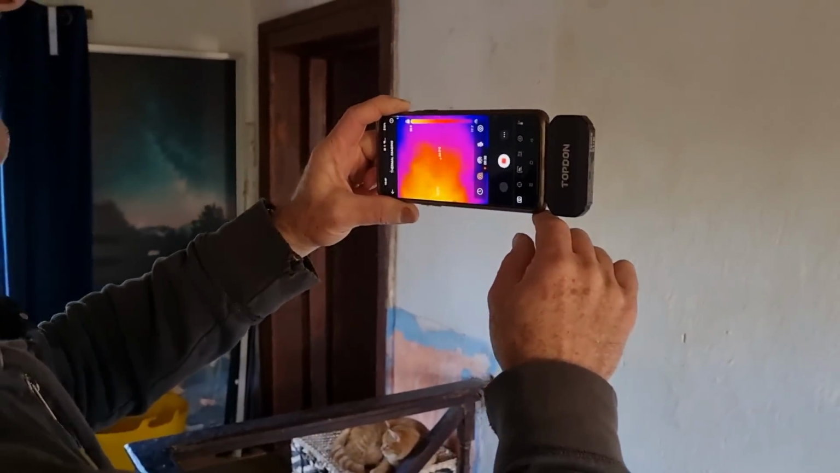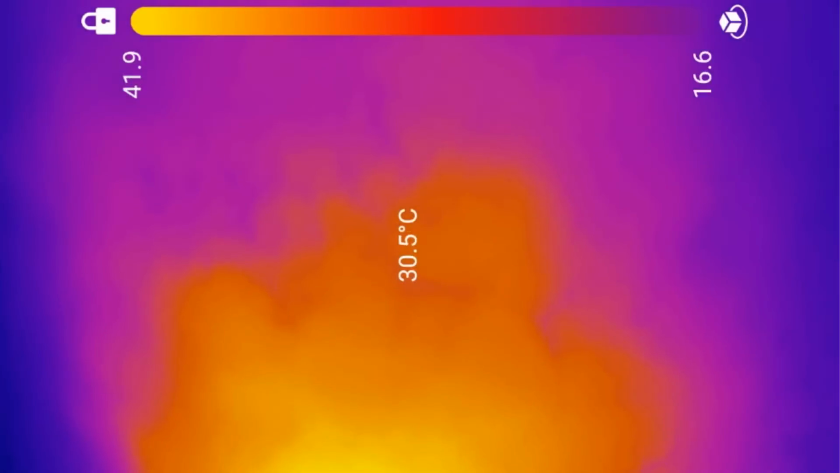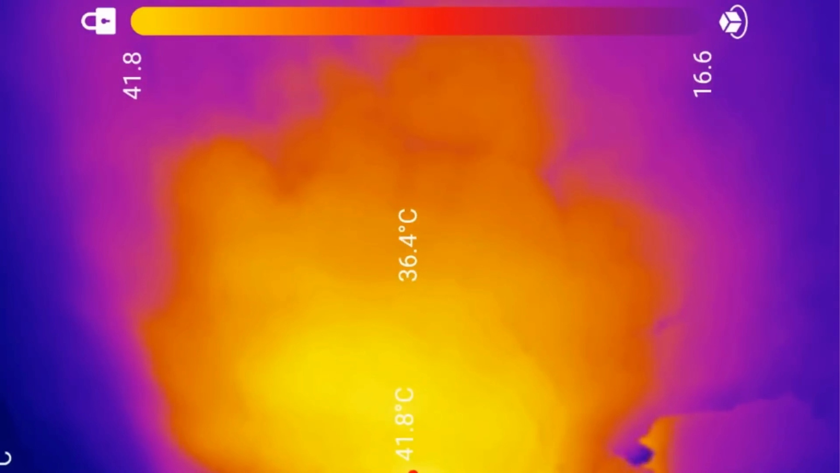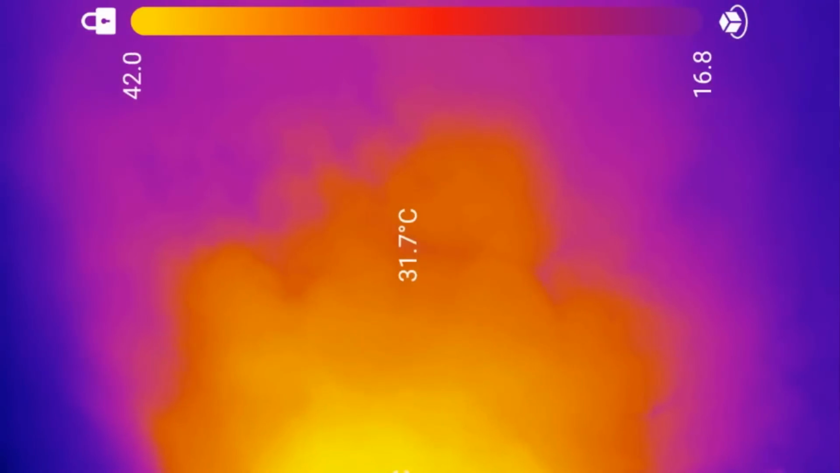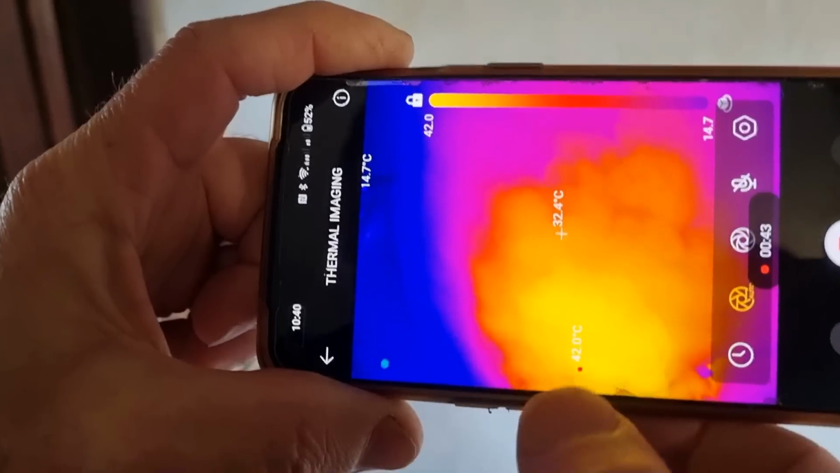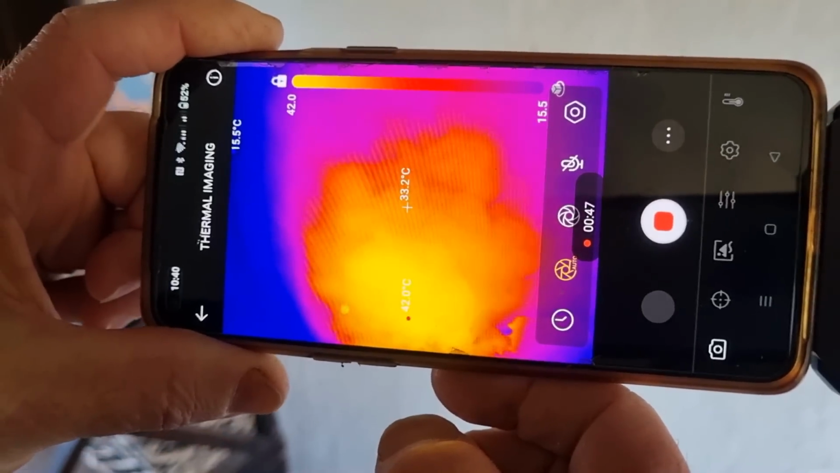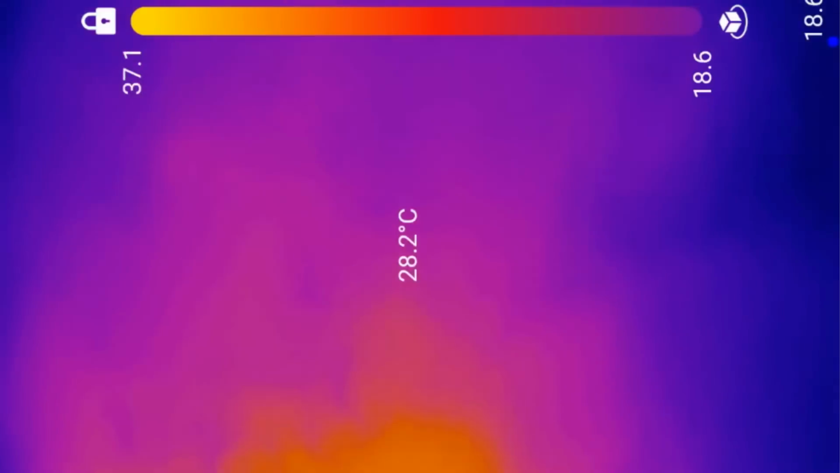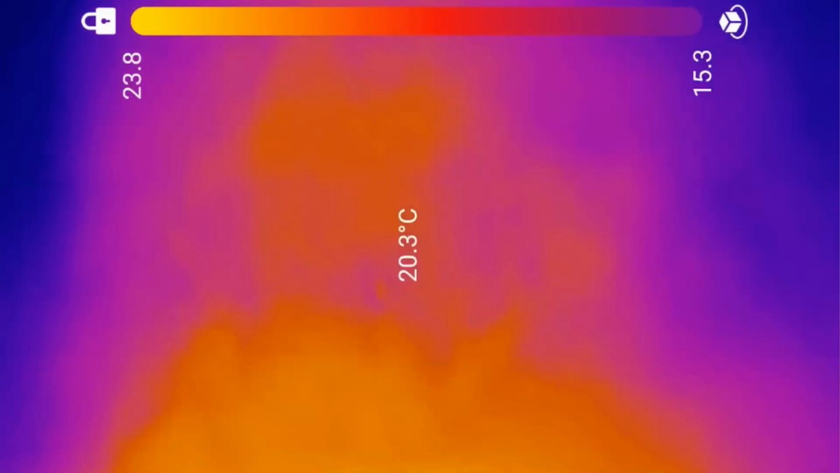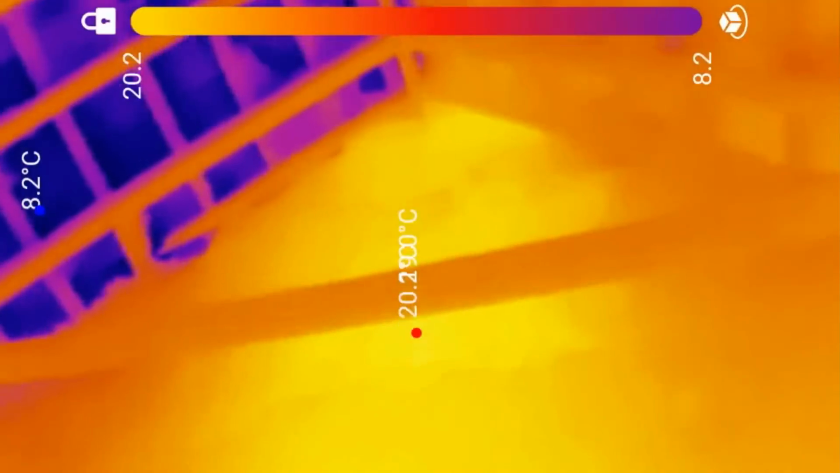What you're seeing at the moment is the back of the fireplace in the pink and peach bedroom, so that's why it's glowing so warm like that. 41 degrees, 42 degrees through the wall. Just down there. Yeah, my camera's not picking it. Oh yeah, 42 point... 42, 41.9, yeah. So that traces the path of the chimney going right up to there.